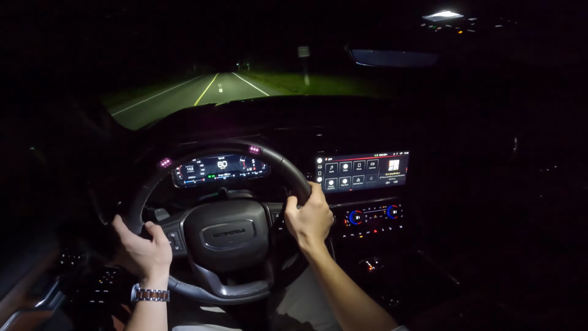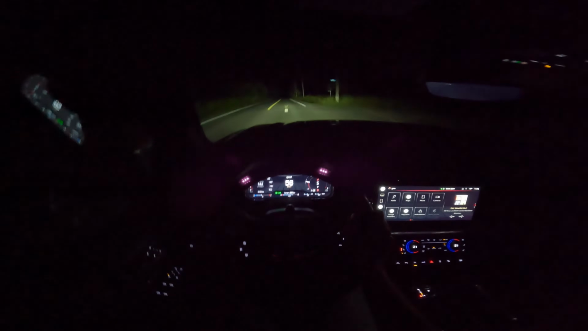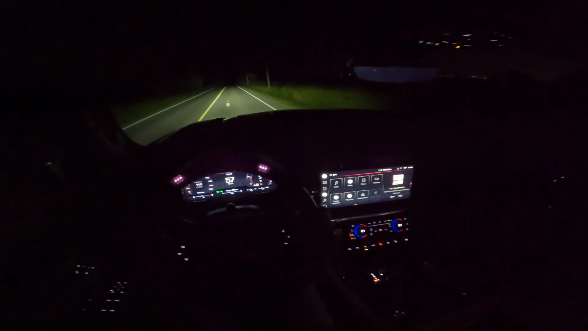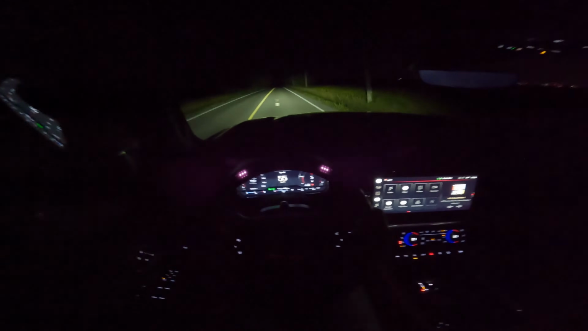Good stopping performance. Let's turn off the light here for a little bit just so you have the fully natural perspective of how you would actually drive. But we're going to turn them on here in a minute again, just so you can see more.